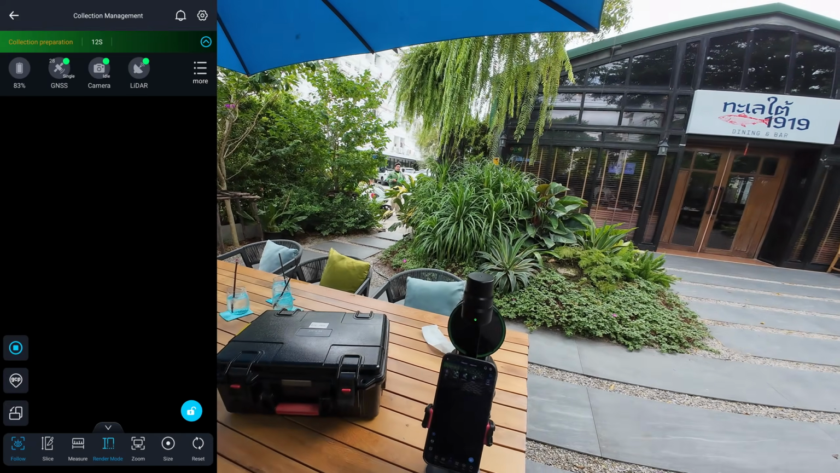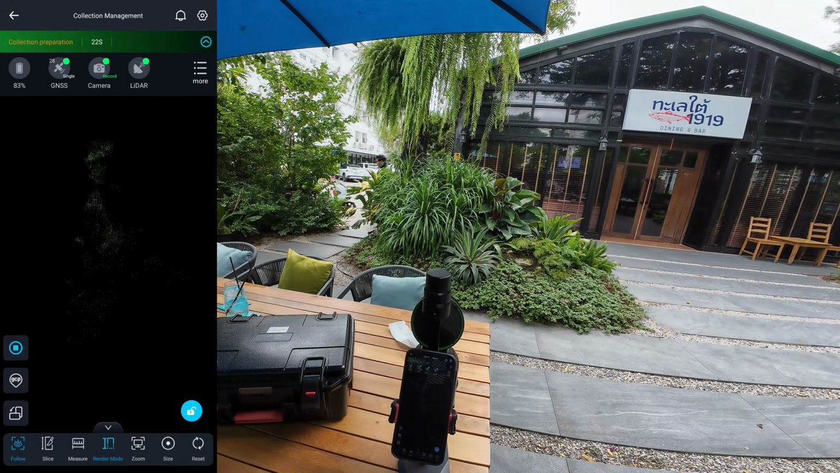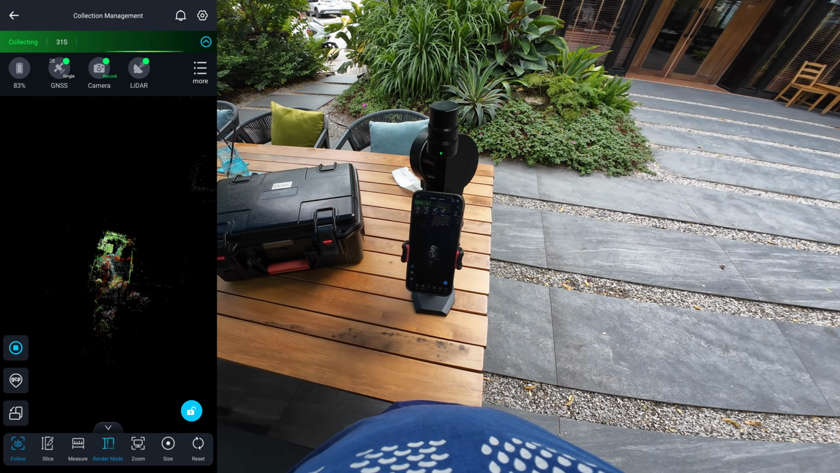Initialization on the O2 takes about 30 seconds. During that time, I'm pointing the scanner toward the high feature area, the building in the front.